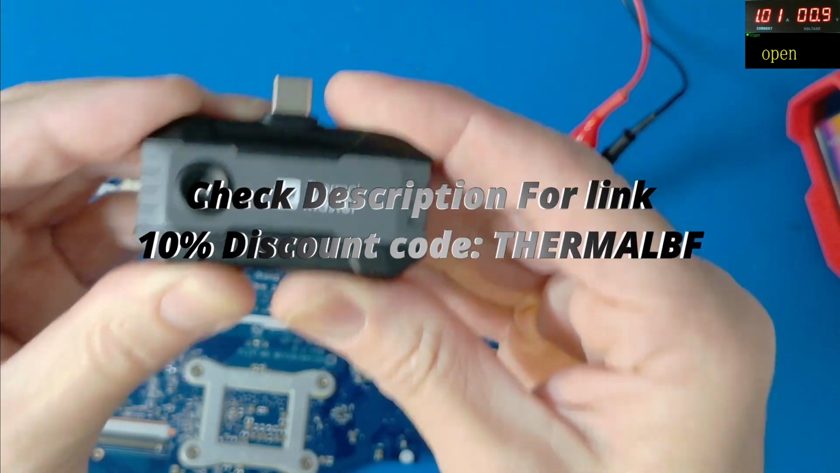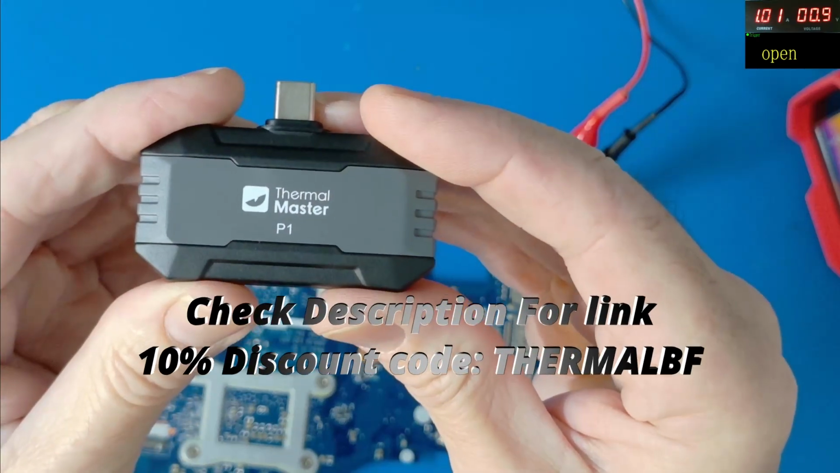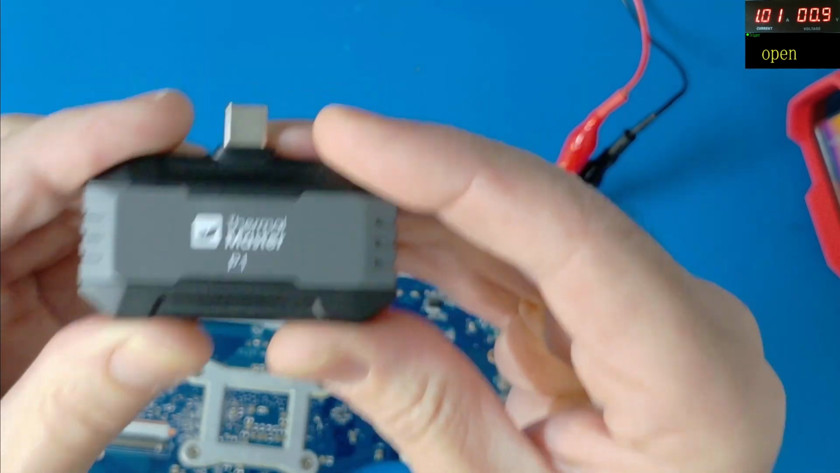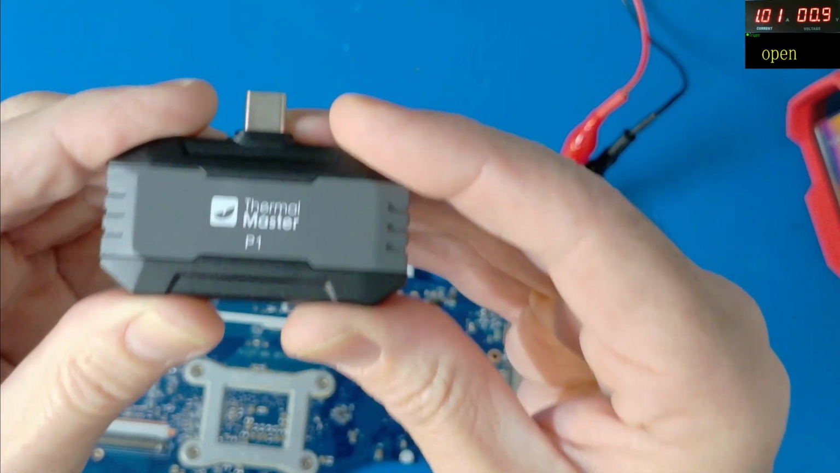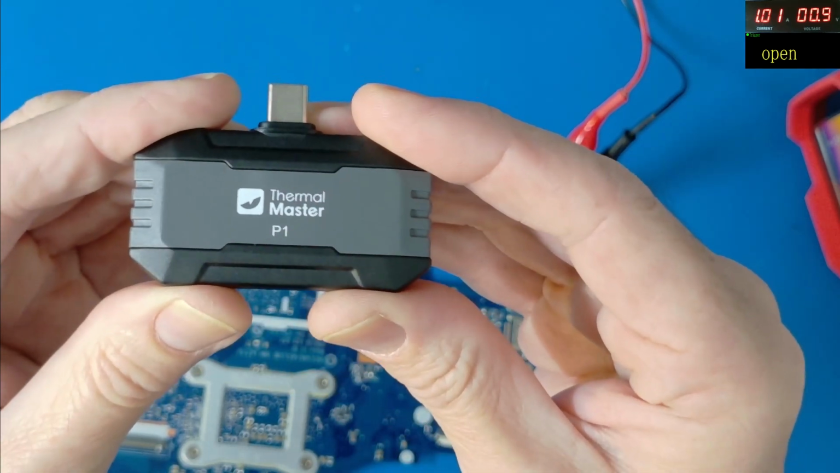If you're looking for an affordable first-time thermal camera, please check out the Thermal Master P1. Resolution's not the best, but for what you need it to do, it'll give you a generalised local heat spot and it'll pick up everything what you need.